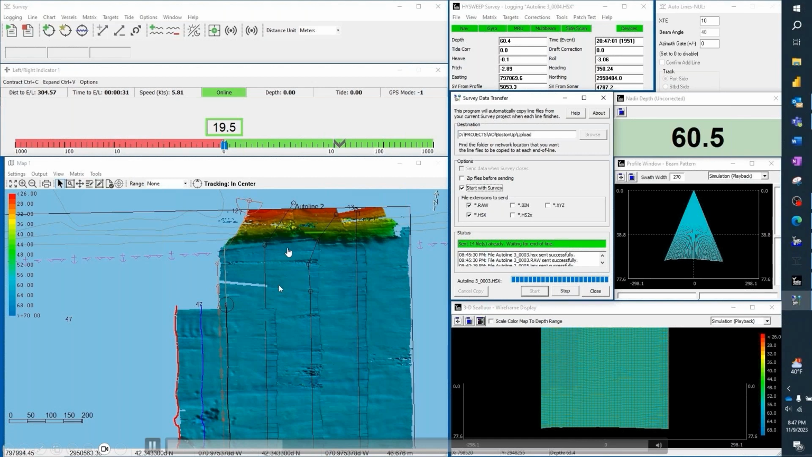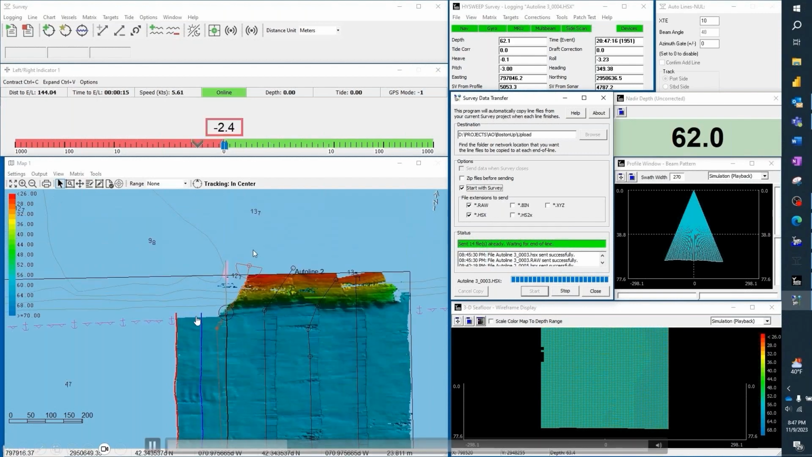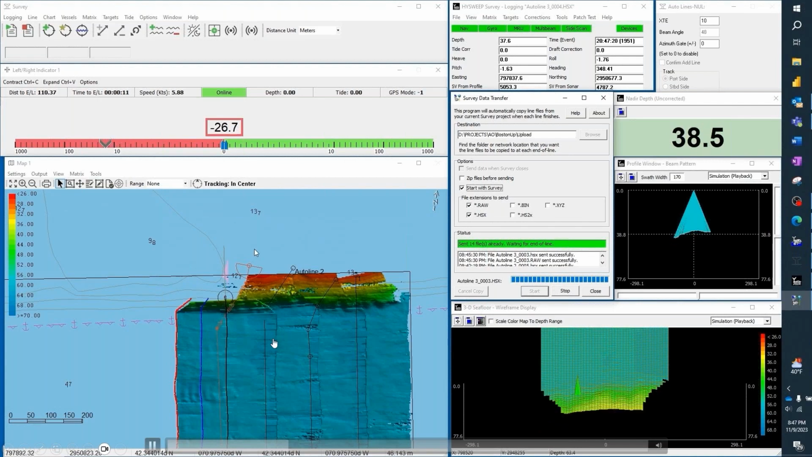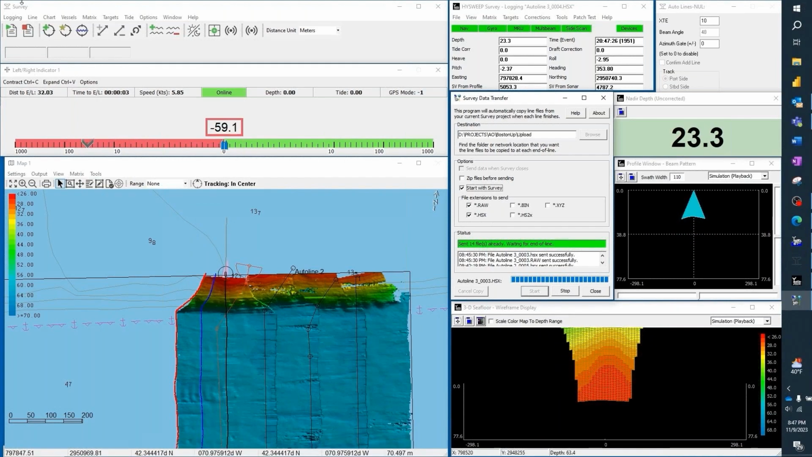The software is, every time you start and stop logging at the end of a lane, it's going to assume that you want to switch the side that you're collecting your data from. So this way we worked from what would be the east towards the west. Here's north. So east towards west, and I was going south, and I went north, and it worked to my left, off to my port side.